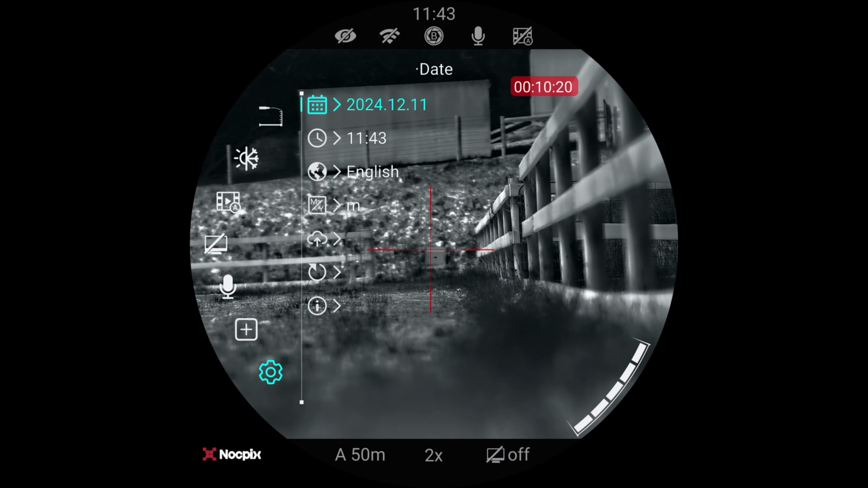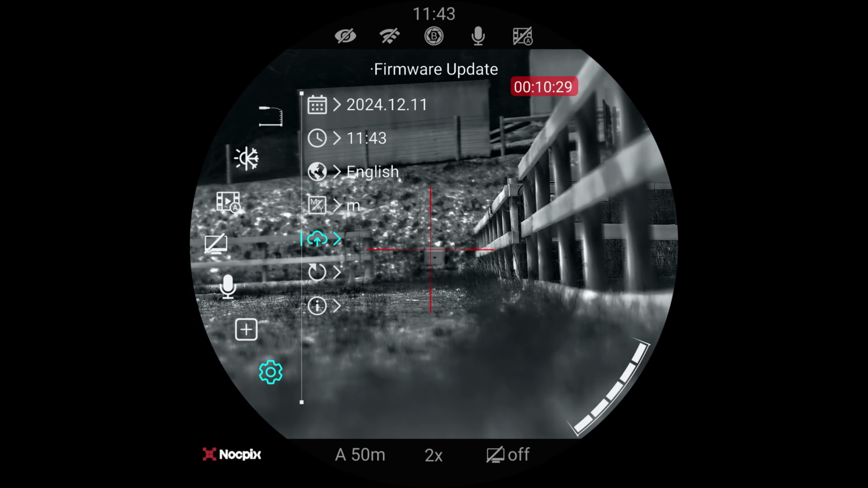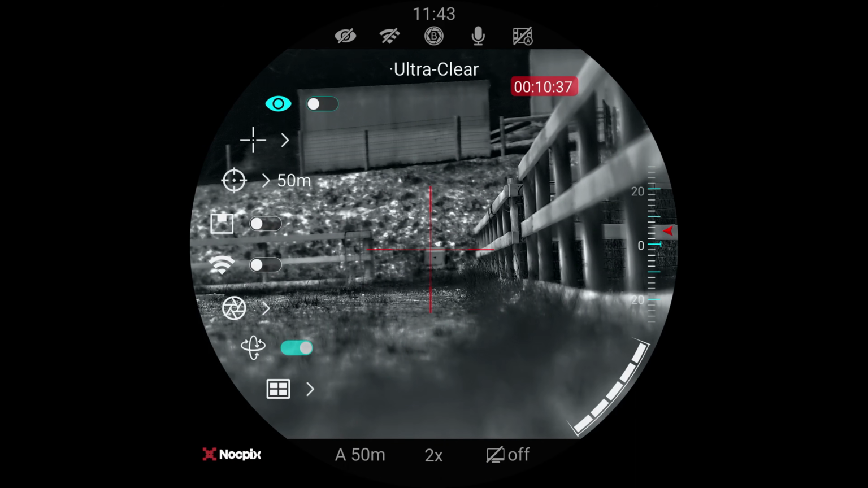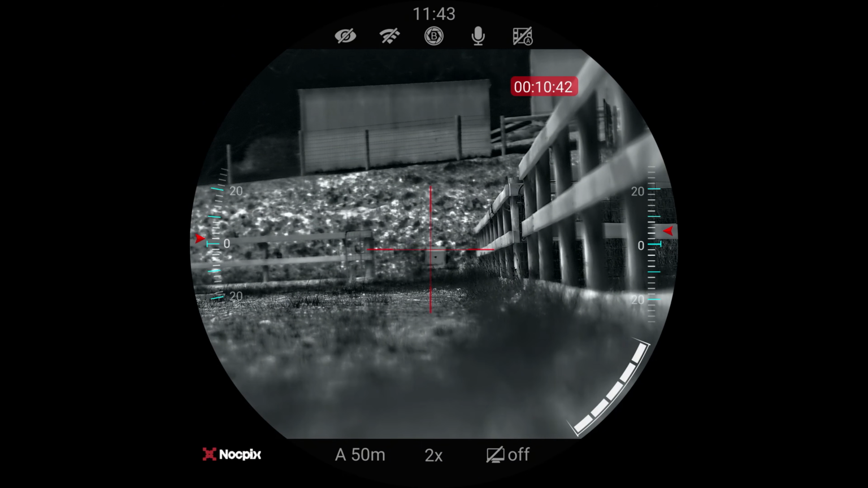And then we get into our other settings, such as our date, time, meters or yards, as well. Firmware updates, which you can check through here if it's connected to your phone. Factory reset, and just the information in terms of what the scope has on it. All right, so that's our menu system. What we're going to do now, though, is go through and zero it.